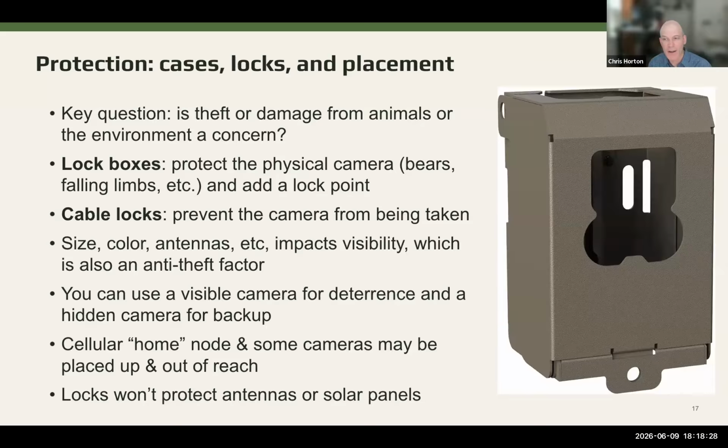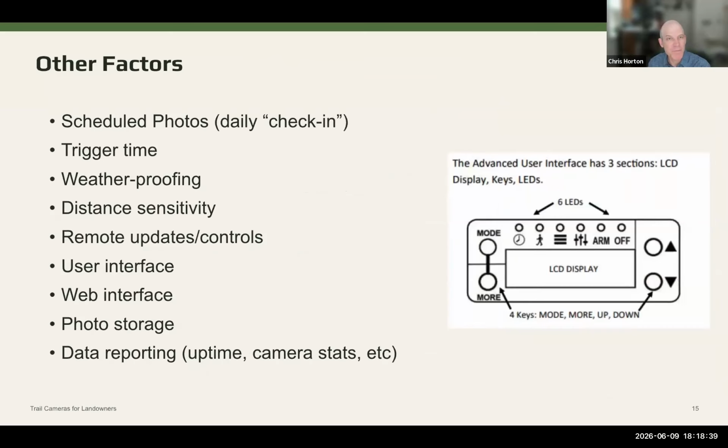And then one reminder that all of this protection won't do anything to protect your solar panel or your antennas. And so I have at least one camera where I think an animal came by and scratched itself and ripped off the antenna. There's a bunch of other factors I'm not going to talk about. I'll just mention them in passing.